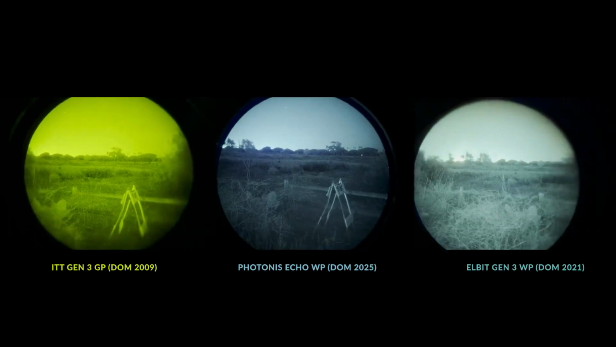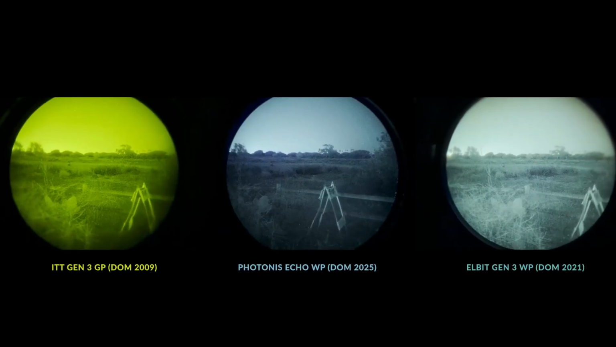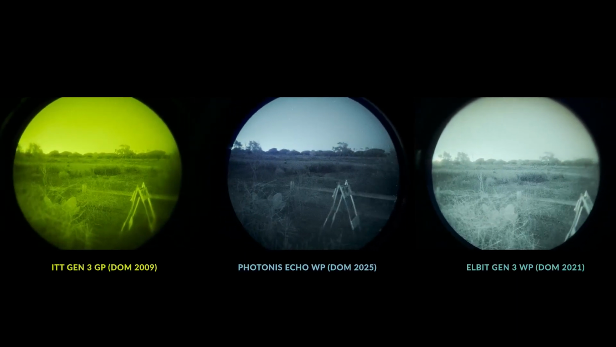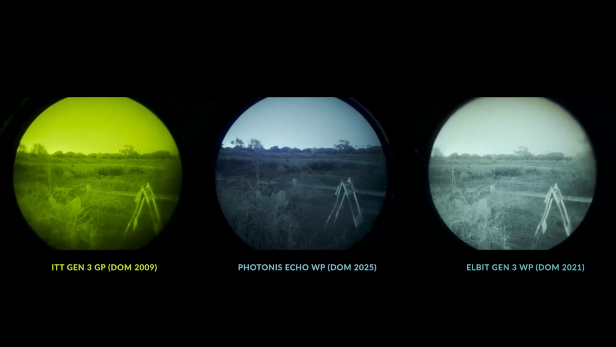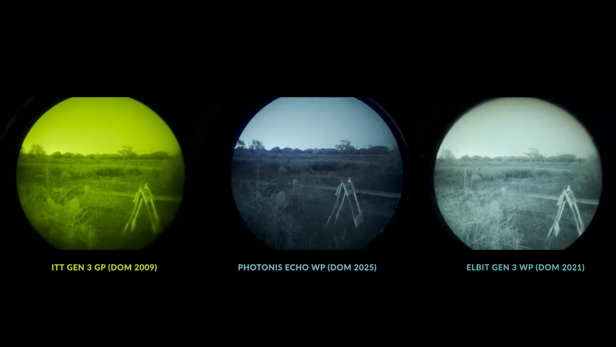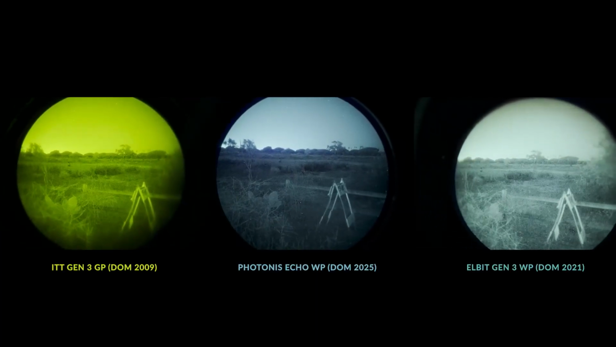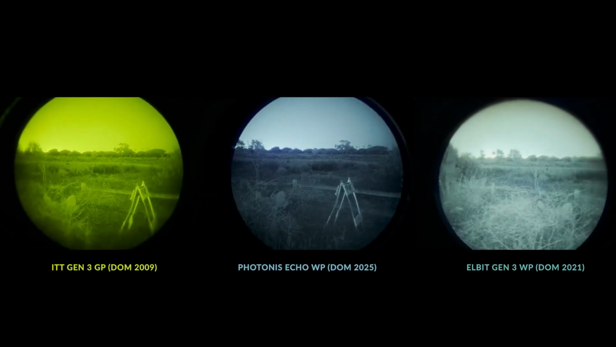While the Gen 3 tubes are a little bit brighter, they also have more scintillation and they are lower contrast compared to the Photonis. The Photonis had half or less of the perceived scintillation in extreme low light compared to Elbit and L3 tubes. Also, the Photonis had excellent contrast and clean defined edges.